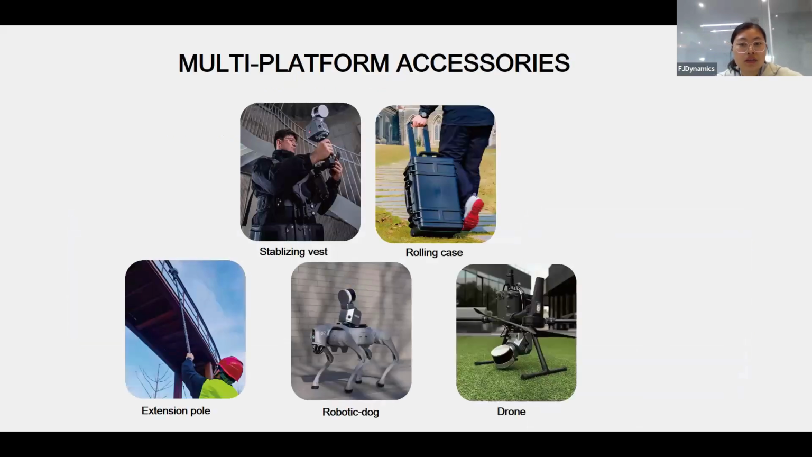And next is the versatile compatibility. S2 can not only work as a standalone device, it can seamlessly integrate with other platforms. So we provide the extension pole, the robotic dog mount, and the drone mount to help you change seamlessly between platforms like aerial, ground, or handheld.